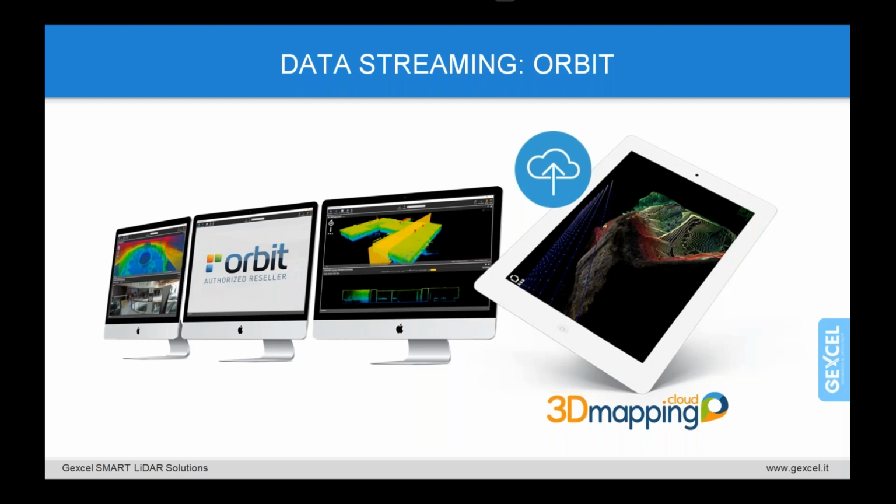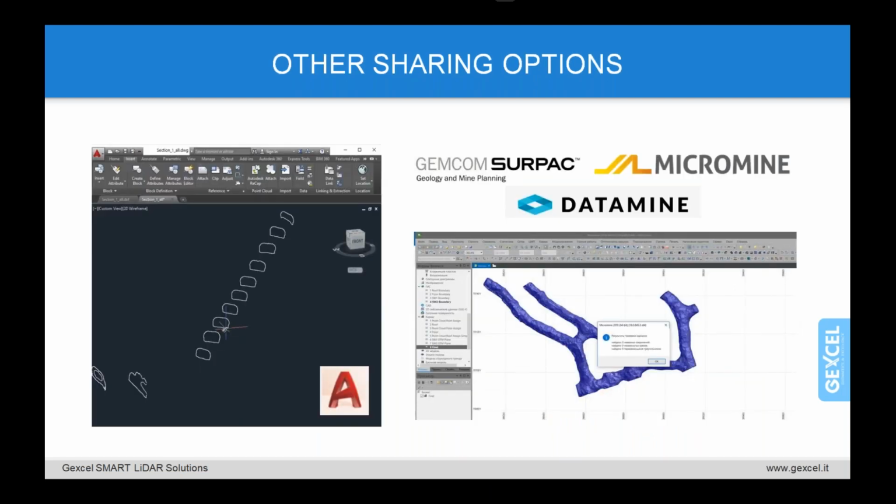And I pass the floor now to Alex so that he can provide some information about the connection between this and high professional level software for mining, like Datamine, Micromine, and Surpac.